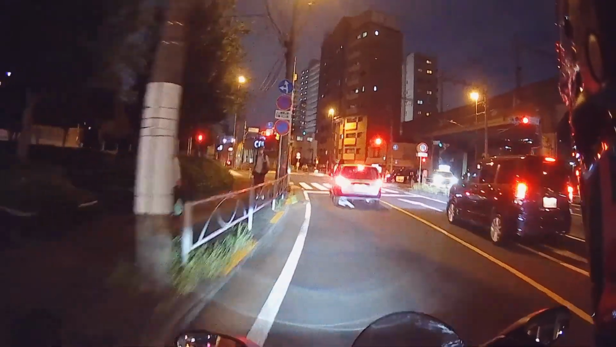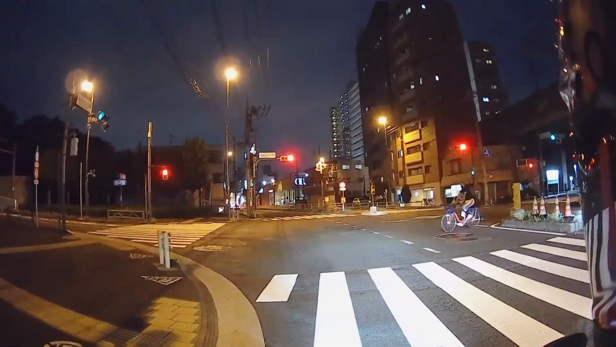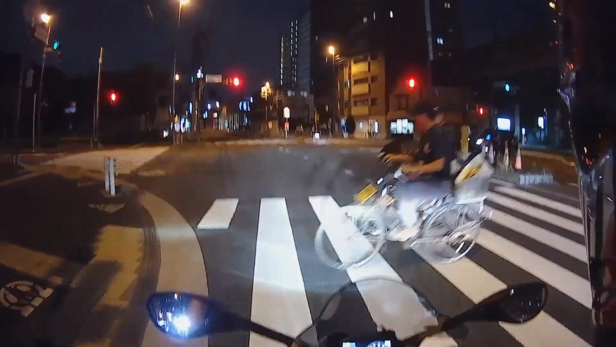And of course, it's a perfect chance to show you guys around Tokyo at night. I'll see you soon when we get to some interesting places. Be right back.